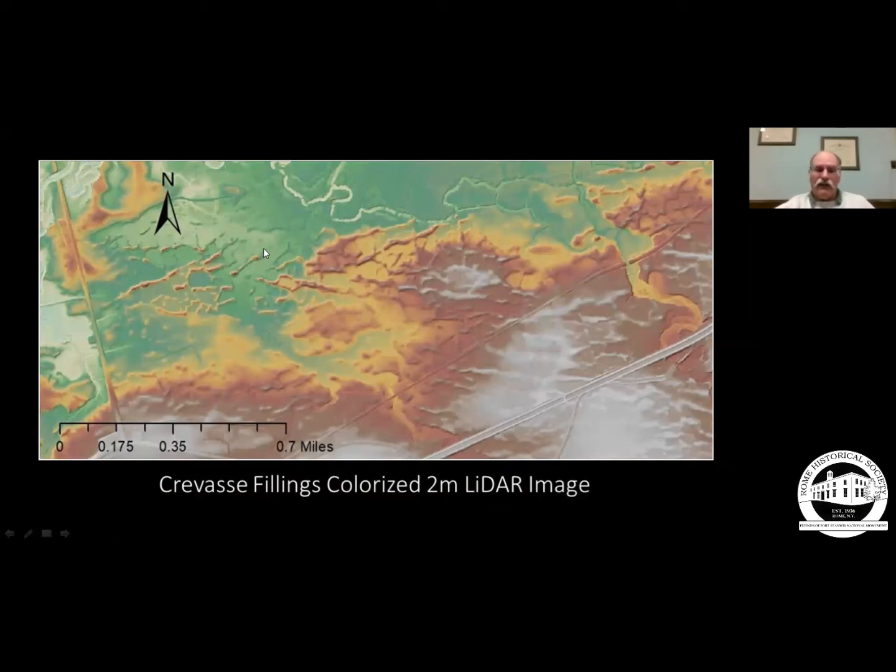So you can see the crevasses that form trending east-west, and you can see some crevasses in here that trend north-south, just like we saw in the crevasses on the Norris Glacier.